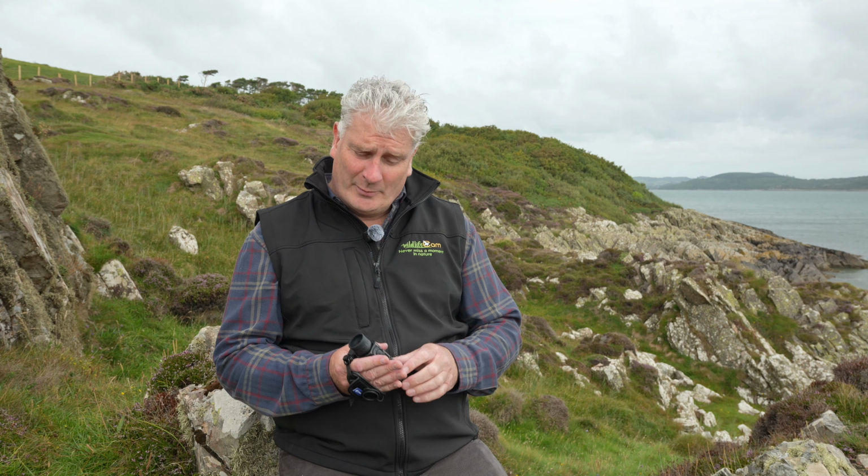Keith and I have just been around the coast here at Balcary to see what we can see. We've seen some gulls, we've seen a red-throated diver, which is really interesting to see. We were able to follow in the thermal, but unfortunately we didn't get a chance to see the dolphin again. That was quite a rare sight to see.